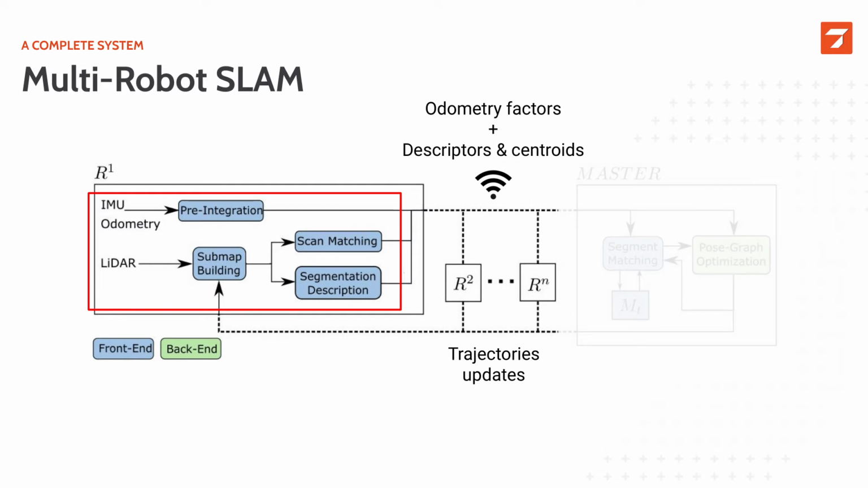Looking at some details, we see that each robot is fusing IMU and odometry data together with running ICP on the point clouds. This enables us to estimate the motion of the robot, as well as to create a dense point cloud from which we then extract the segments and do the segment description. Here we see that this is the only data that needs to be transmitted over the Wi-Fi: the odometry factors, and also the descriptors and the centroids.